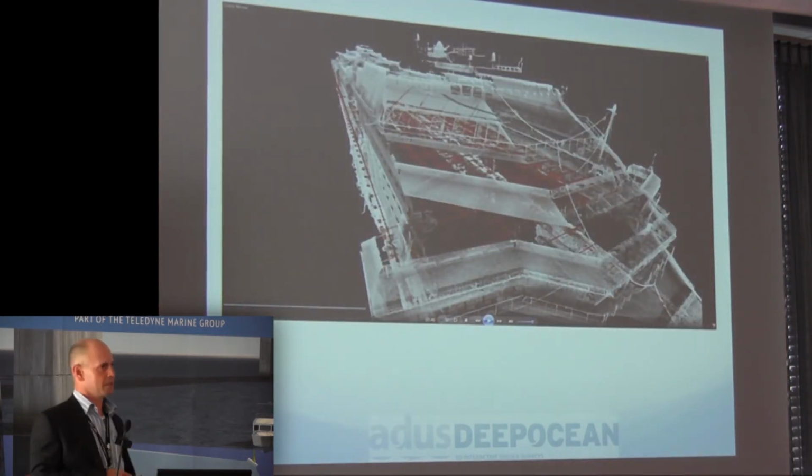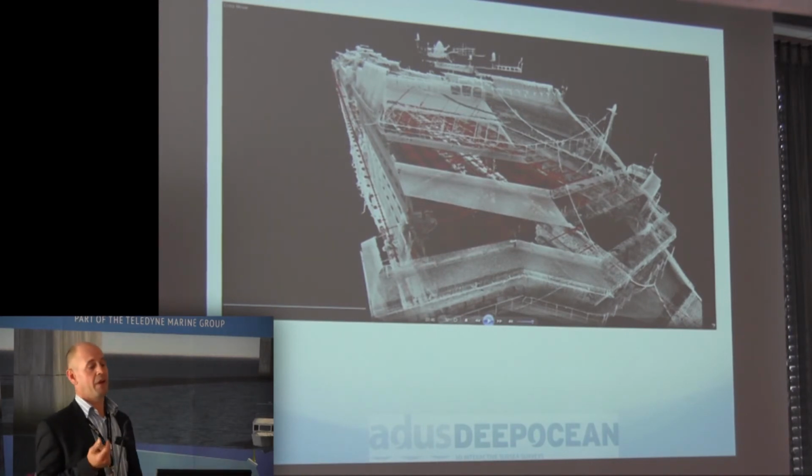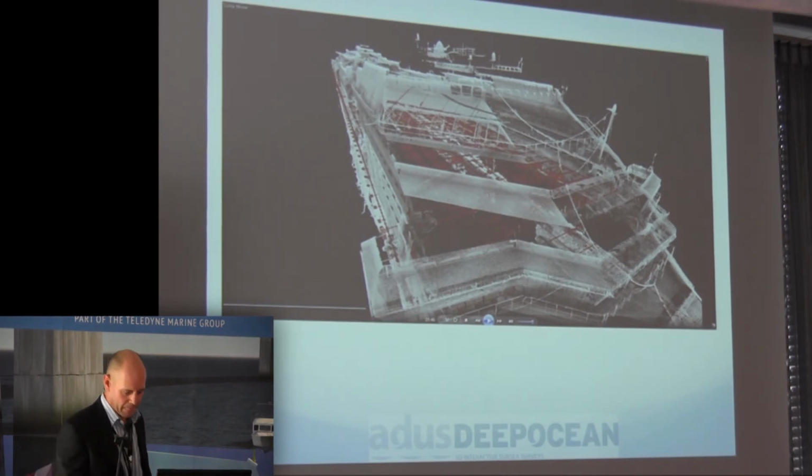But the point is, as I was trying to say at the beginning, it's all very well producing beautiful imagery, but the real value is in the use of that imagery and how the engineers, the naval architects, and indeed the salvage operators use that data to assess their next move. So what we've done here is we've impregnated the GA plan into the 3D point cloud. So we can start taking direct measurements from the point cloud data from the GA plan. So we can start really assessing the deformation of the hull.